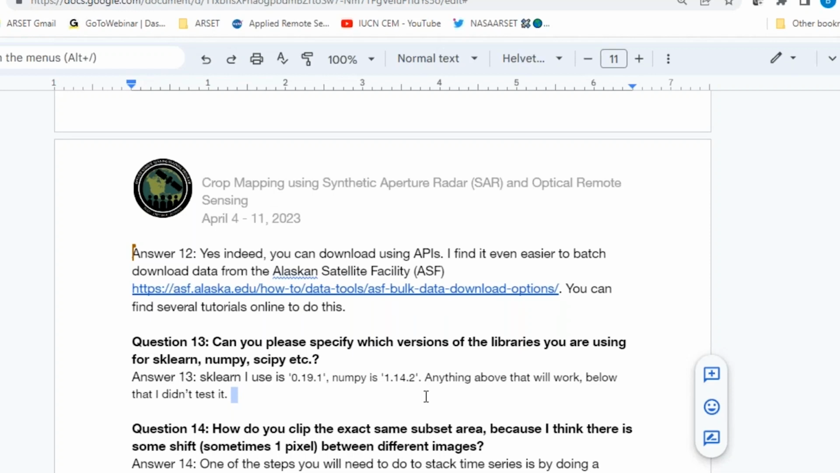Otherwise, batch downloading by clicking on each one of the images is a nightmare. When you have lots of them, it's not something that I suggest doing if you can avoid it. But there are ways of doing this batch download, as you will see on the ASF website.